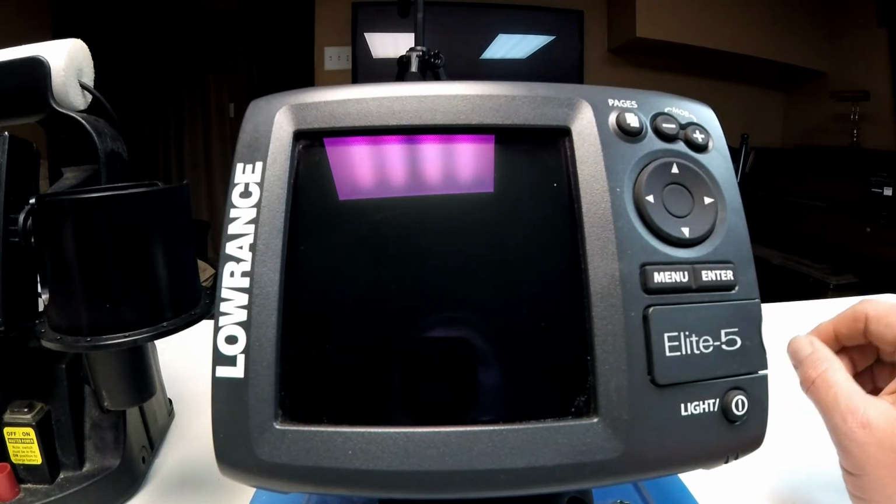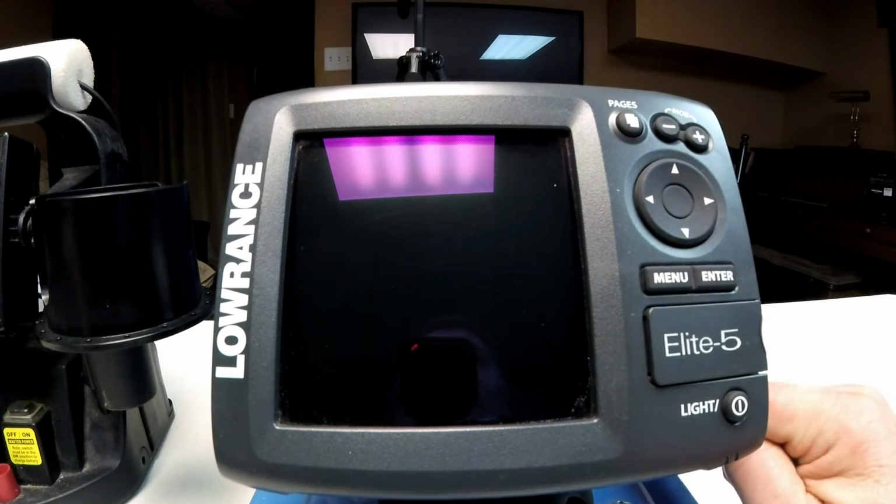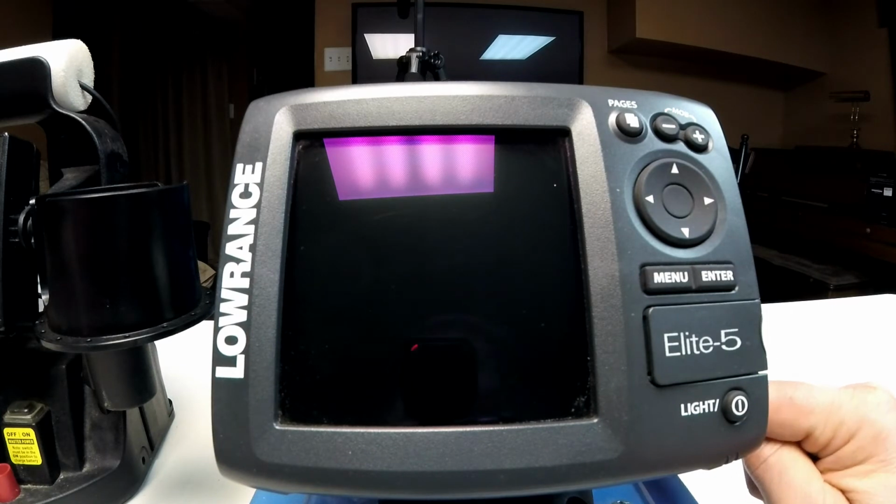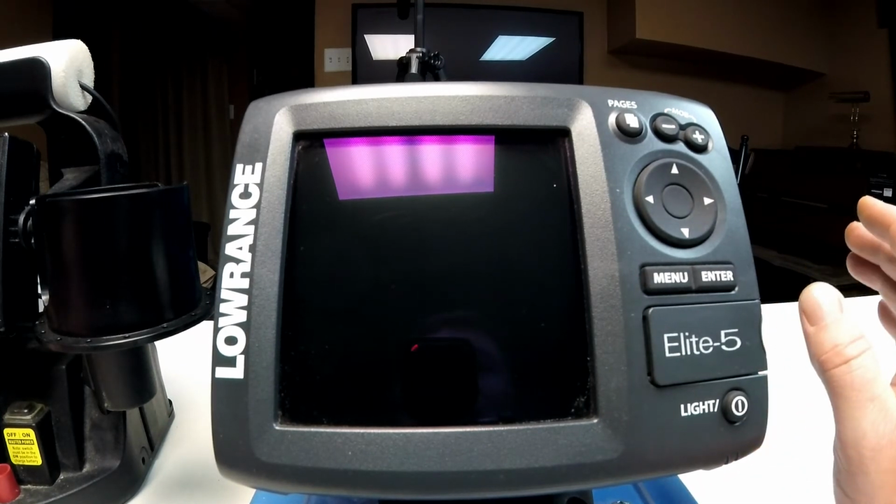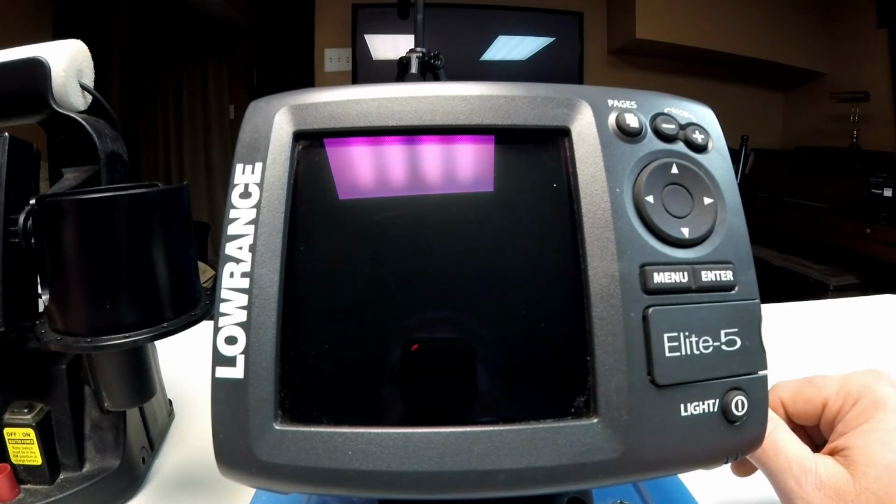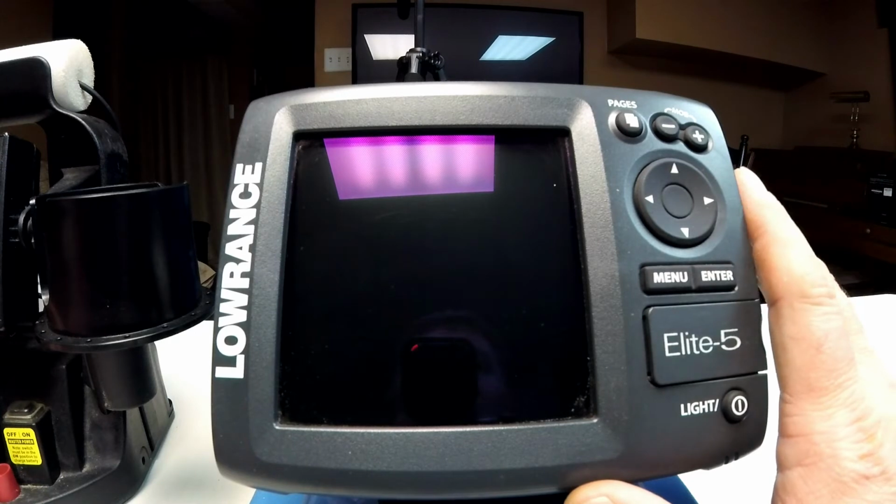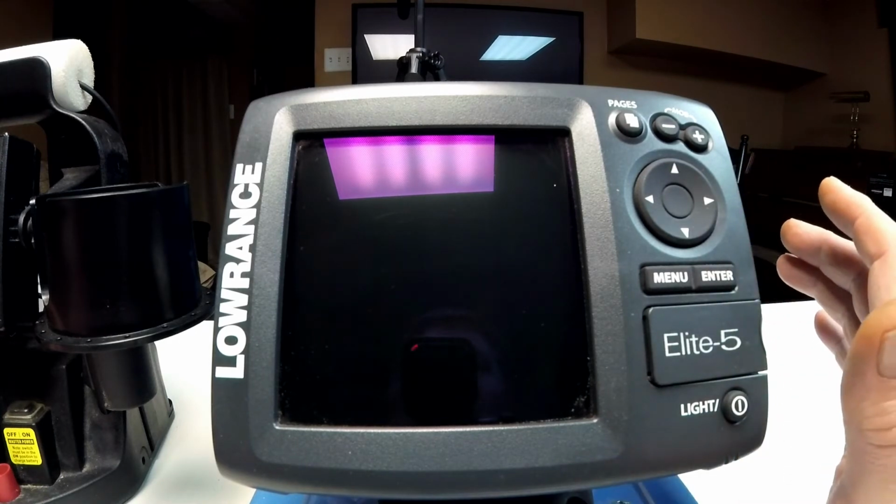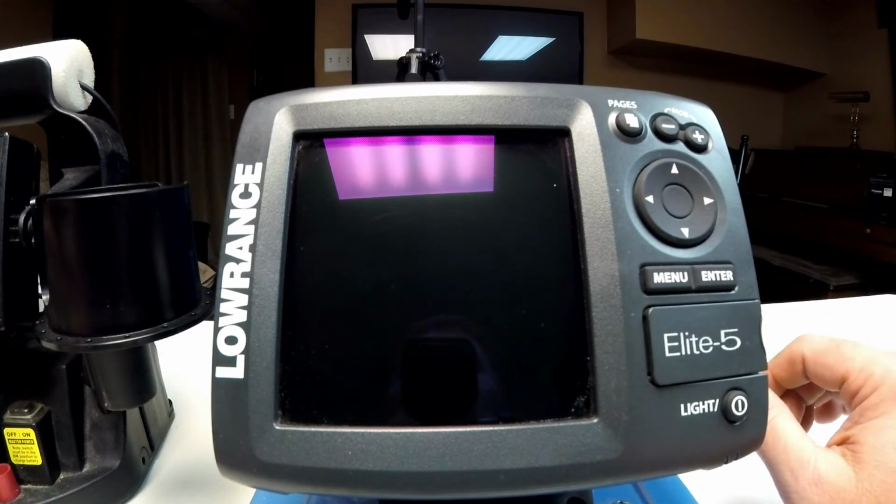One of the advantages you'll find that your flasher has over your LCD is your flasher uses less battery. So you're going to get a lot better battery life out of your flasher than you are your LCD. Another advantage to your flasher, although LCDs now are so fast it's really almost indistinguishable, but a flasher is instantaneous.